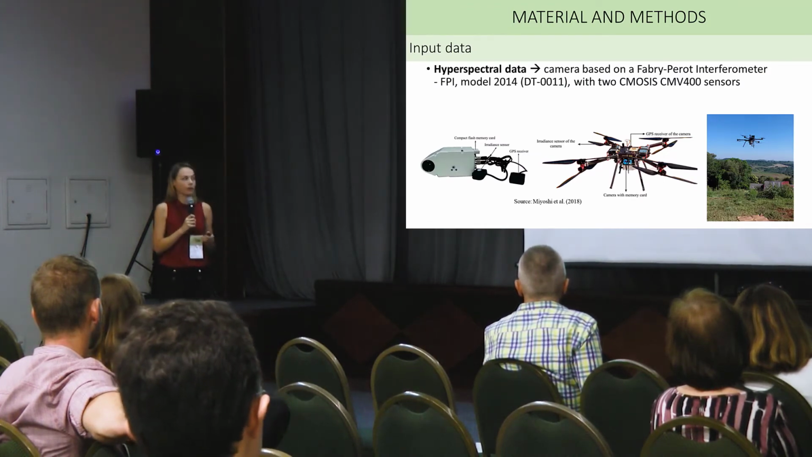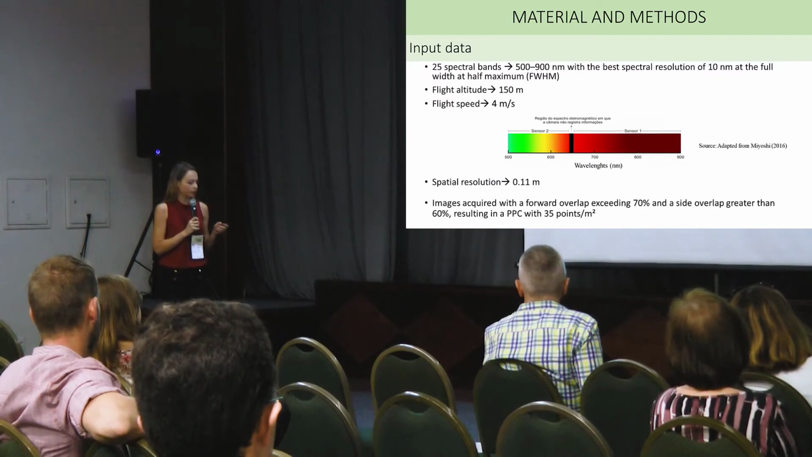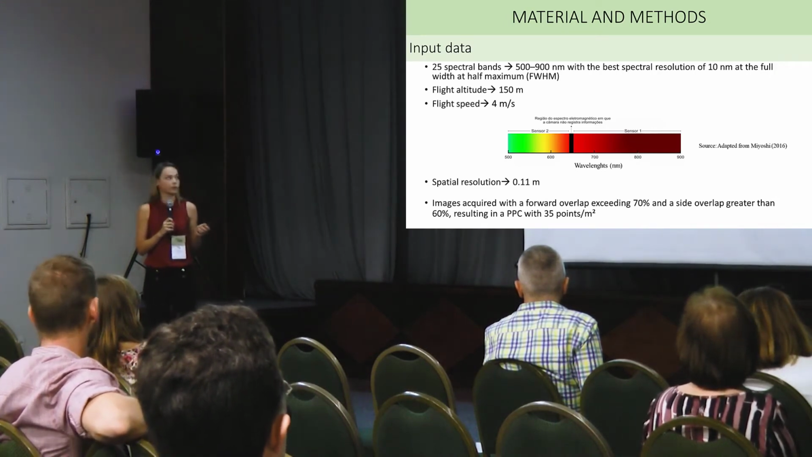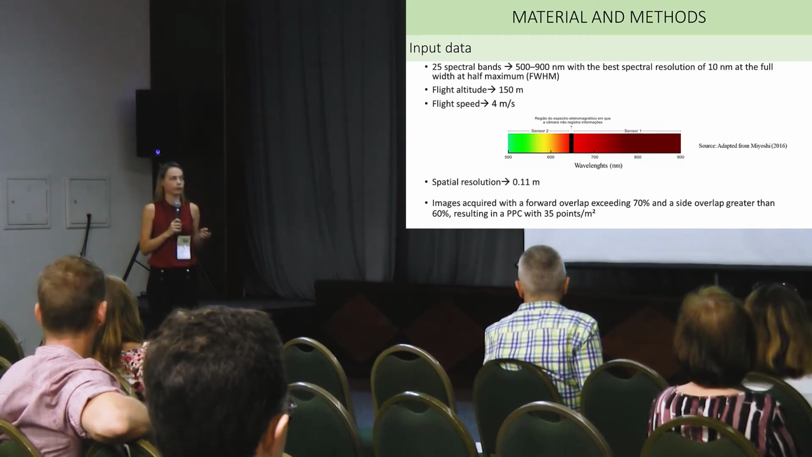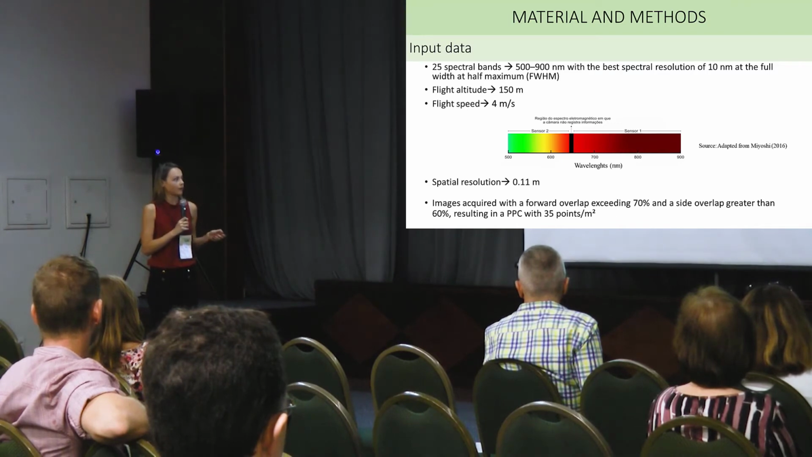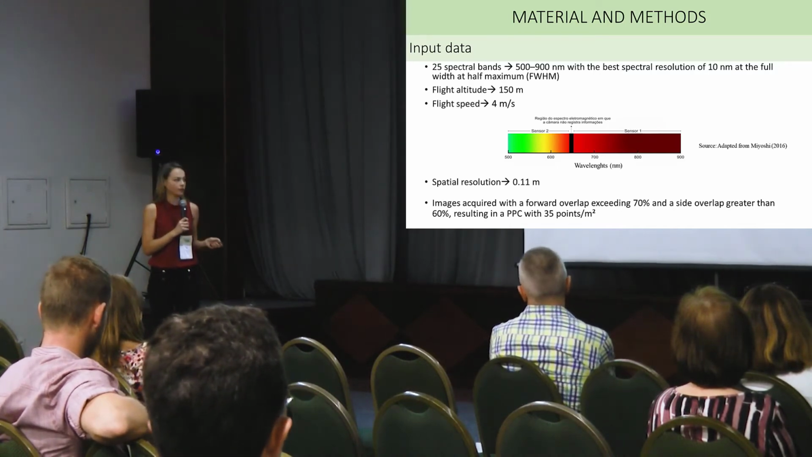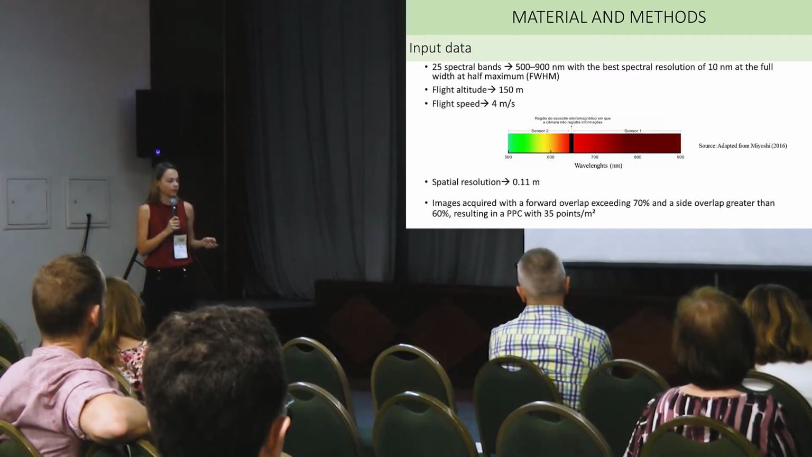The hyperspectral data were acquired with a camera based on Fabry-Perot Interferometer. This camera has two CMOS sensors that capture data from the range of 500 to 900 nanometers. It allows to capture up to 25 spectral bands that are flexibly configured. Some information here about the flight. The final spatial resolution was 11 centimeters, and the images were acquired with a great overlap, which enabled the creation of a photogrammetric point cloud with 35 points per square meter.